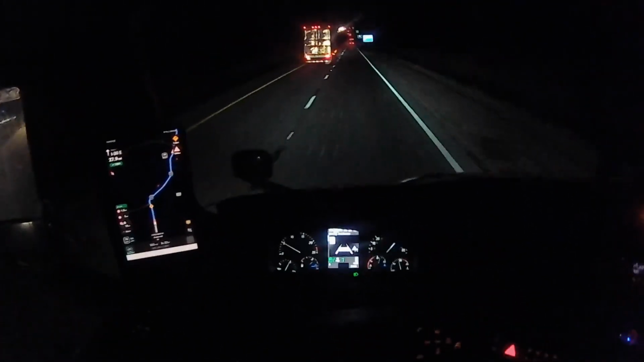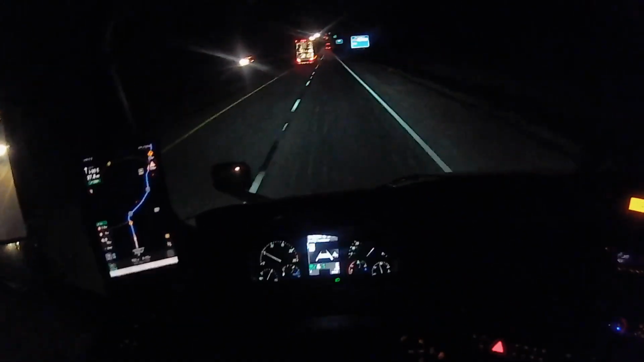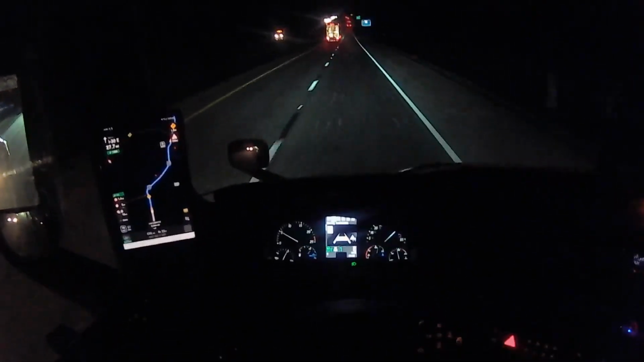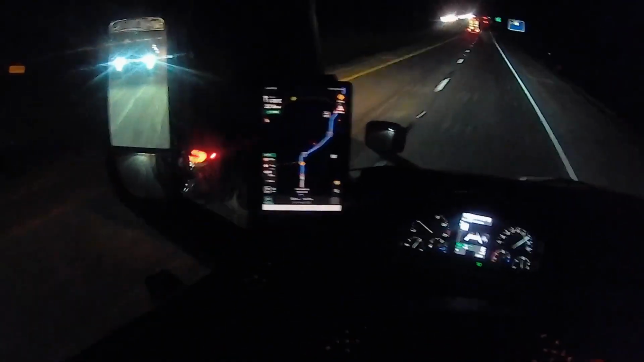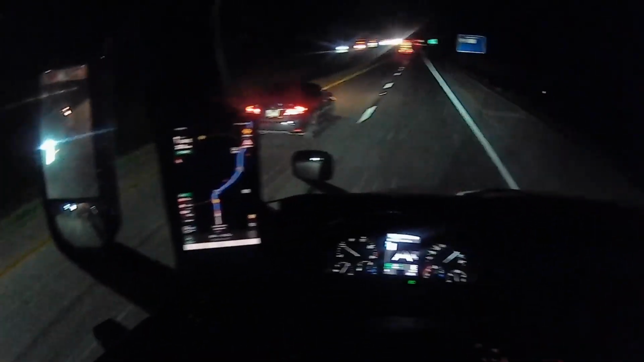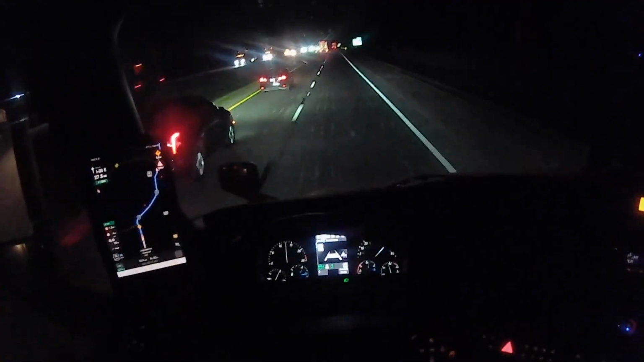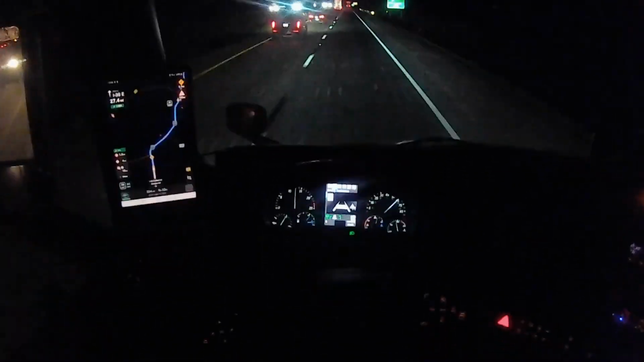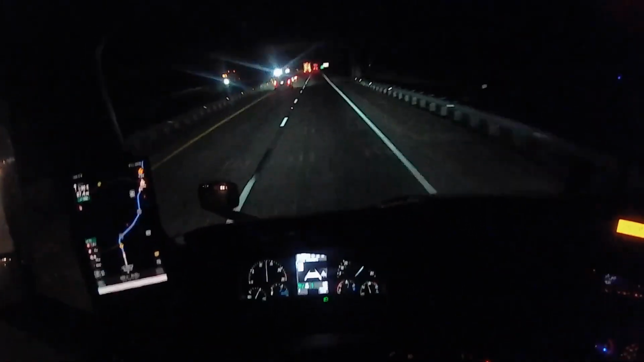It basically generates a thing that if you do it too much, you're definitely going to get written up and possibly fired. If you go over, I think it's 72 or 73. Yeah, if you go over 72 or 3 or 4 miles an hour, I forget what it is, it generates an alert, and basically your dispatch will write you up.